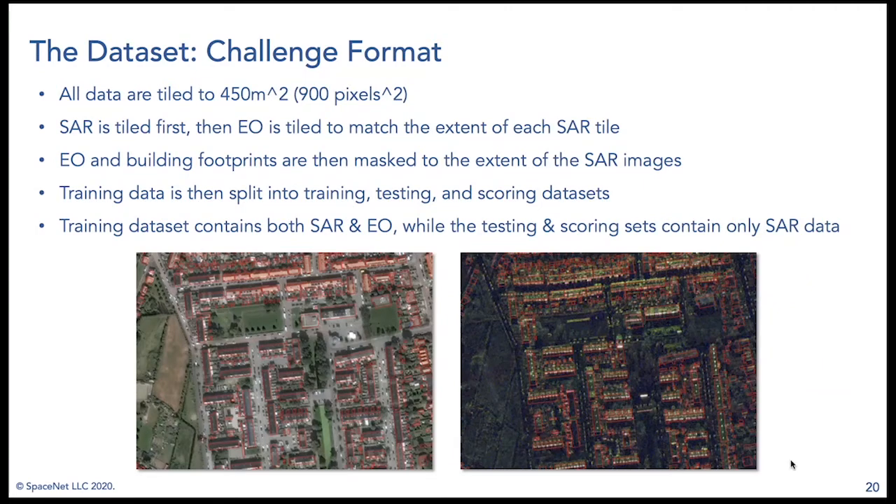We then split the training data into 3 sets: a training set, a testing set, and a scoring data set. The training data set we distribute to everyone, and that has all of the SAR, all of the EO data, as well as building footprints. Then we have a testing and scoring data set. We distribute the testing data set, and in this case, it contains only the SAR data, no labels. And then we set up a leaderboard through our challenge site, which is Topcoder.